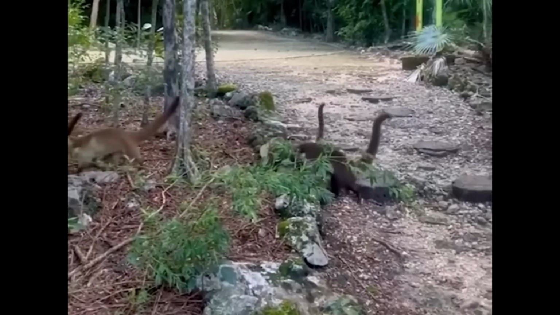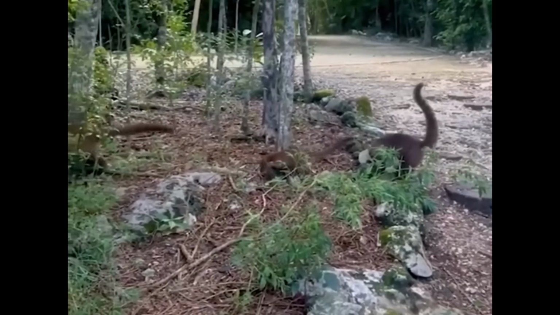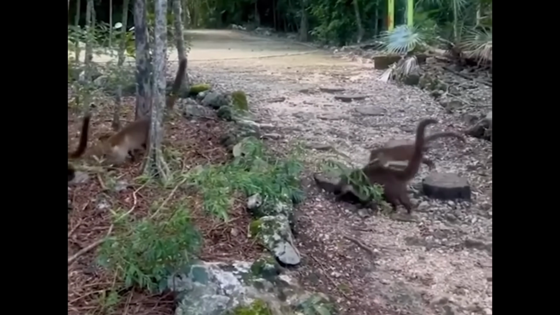As you can see, these odd creatures look like mini dinosaurs running by. But dinosaurs are extinct, right? How could this be? It looks very real, doesn't it?